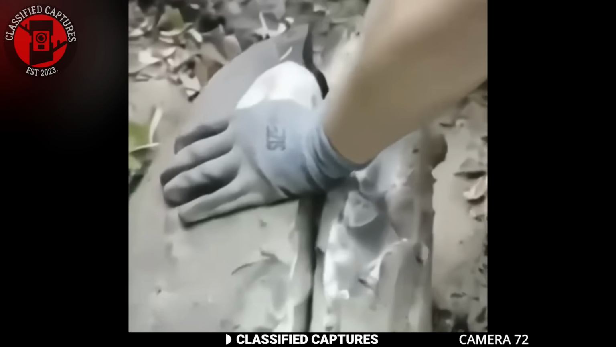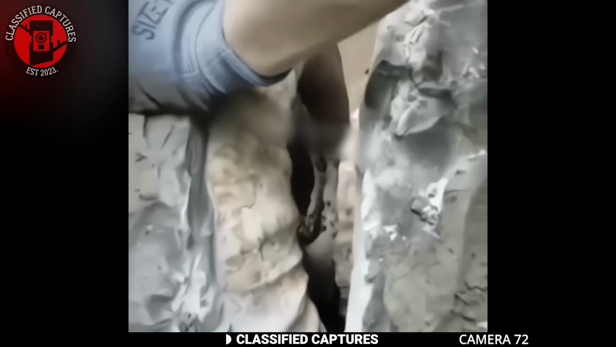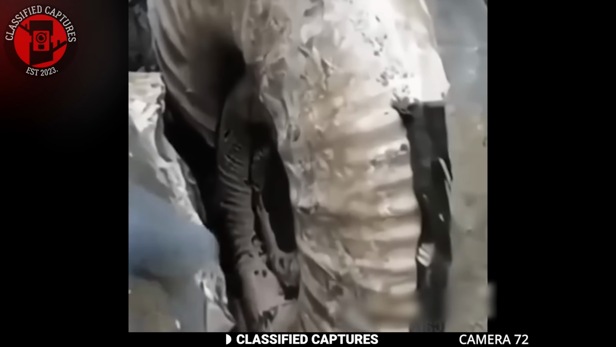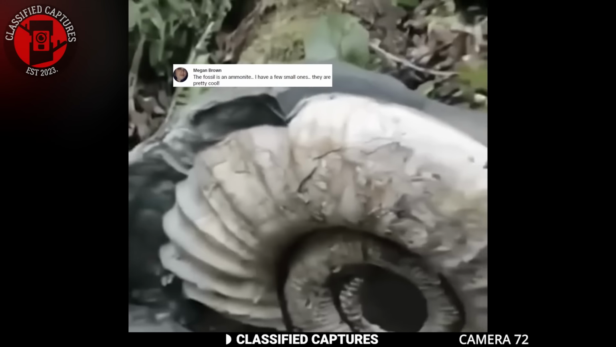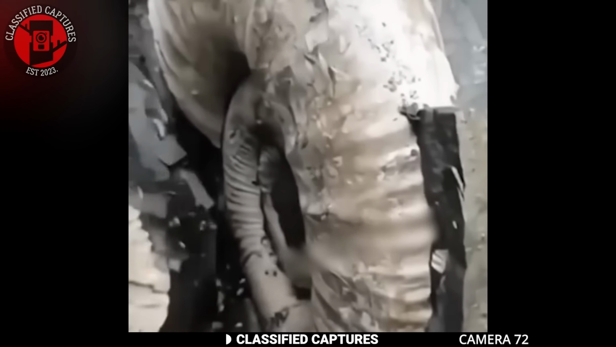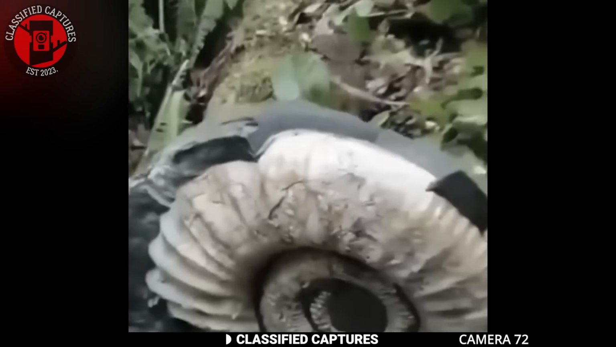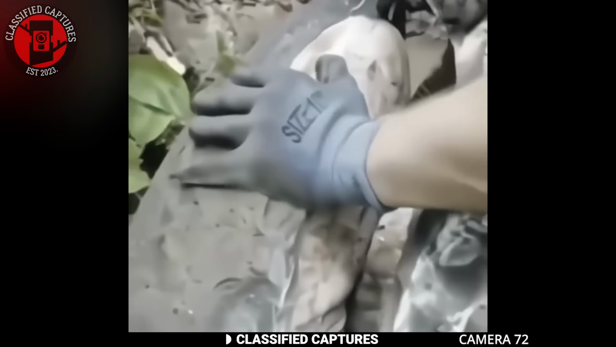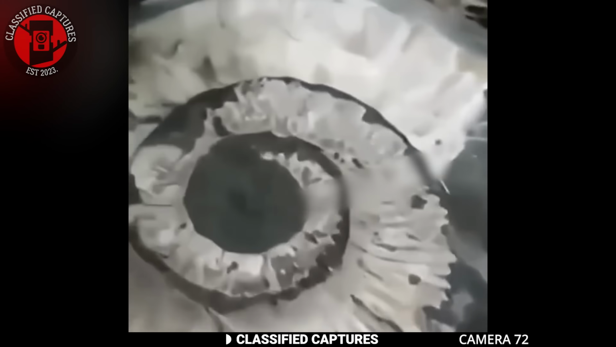This man was prying open a huge rock and discovered something strange inside. There were these spiral shapes on both ends of the broken pieces. When I checked the comments, several people mentioned that this could be fossilized ammonite. Ammonites are ancient marine creatures that lived millions of years ago, and their spiral shells have been preserved in rocks. Finding one of these fossils is like holding a piece of prehistoric history in your hands.